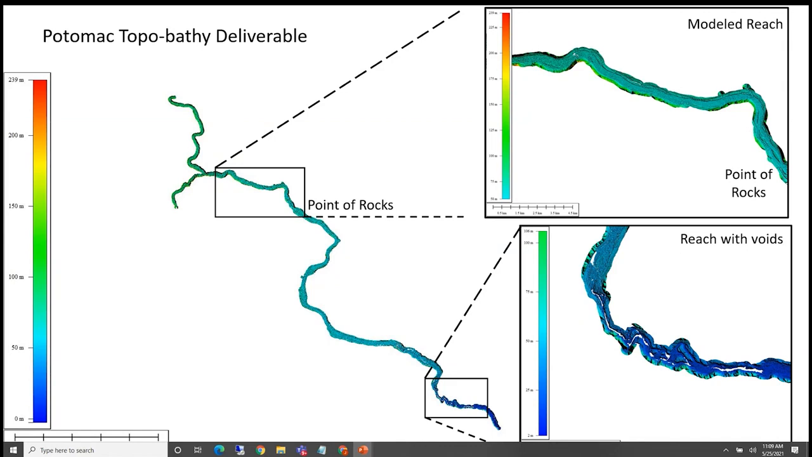We're working on that now, but today I'm going to concentrate on what I call the modeled reach at the Point of Rocks, which is about a 15-kilometer reach where essentially we've got a complete data set. So we've got bathymetry and topography here, and it's quite detailed. So this is the ideal situation.